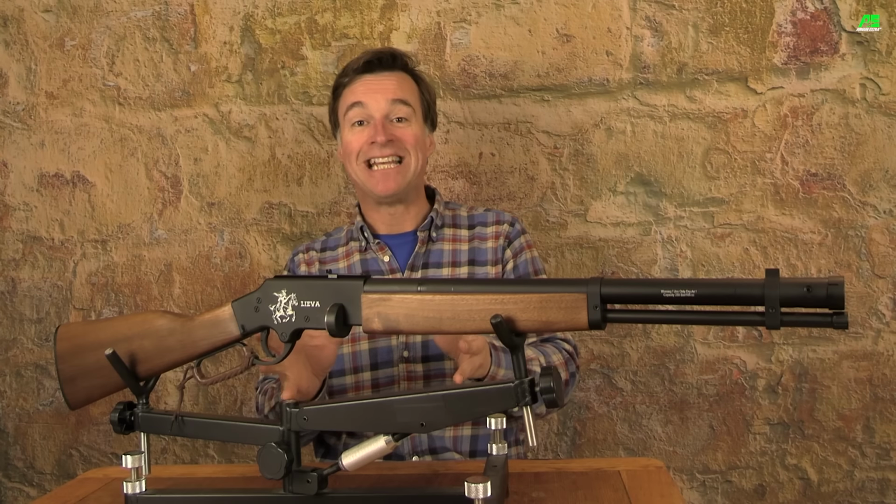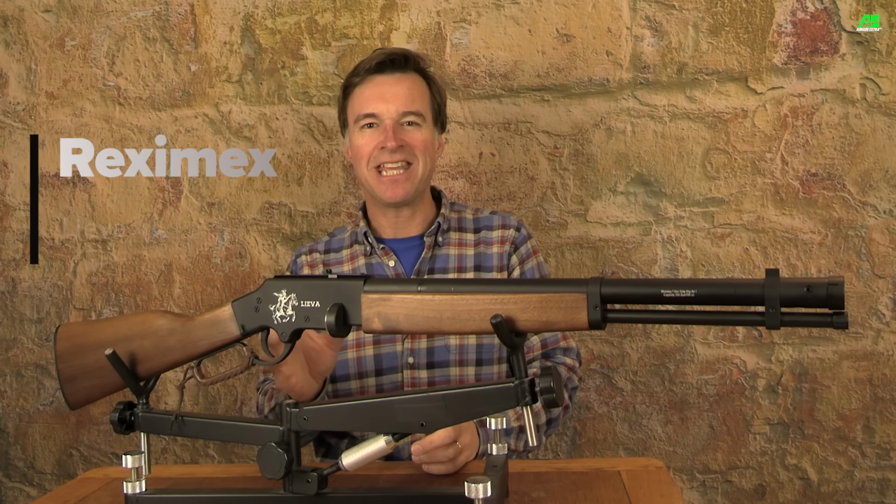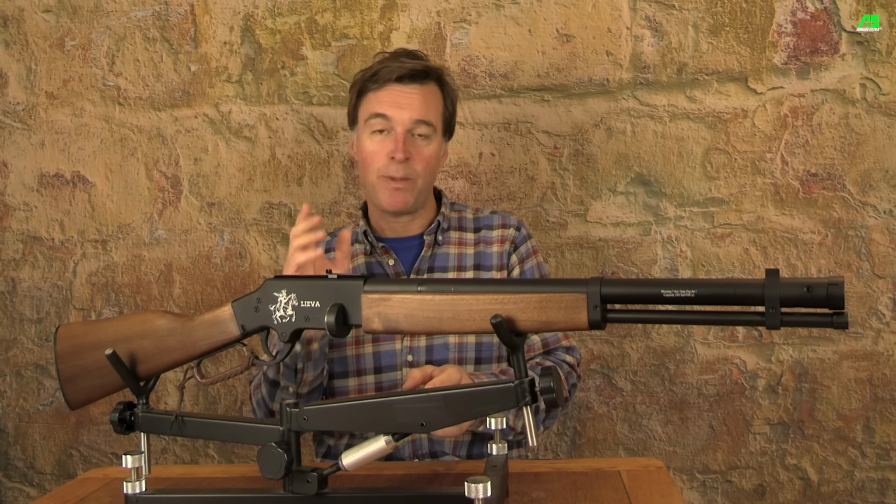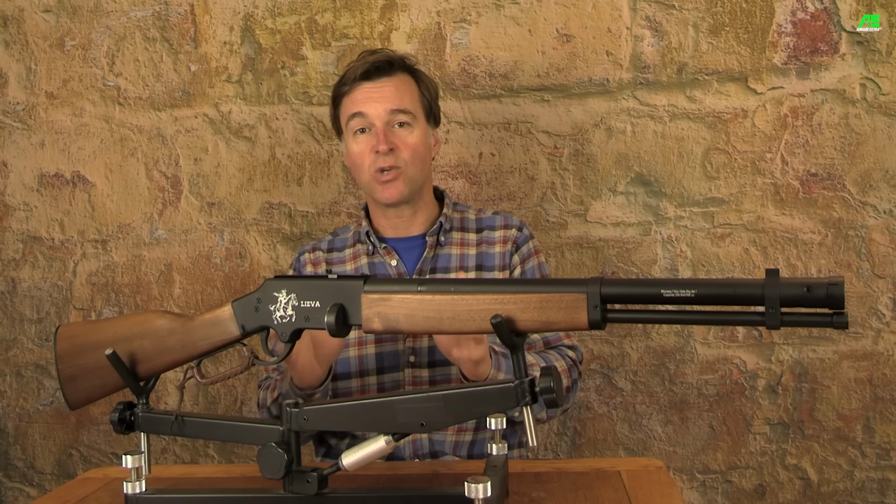I've got a great little gun here this week. It's the Reximex Lieva, and I think that name is a nod to its lever action. Distributed in the UK by Rangerite, this particular model has a recommended retail price of £420.